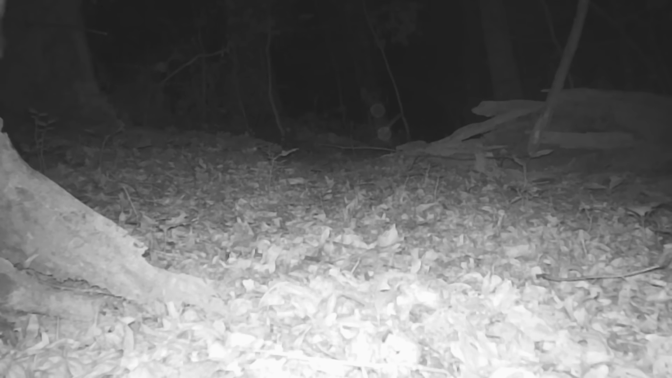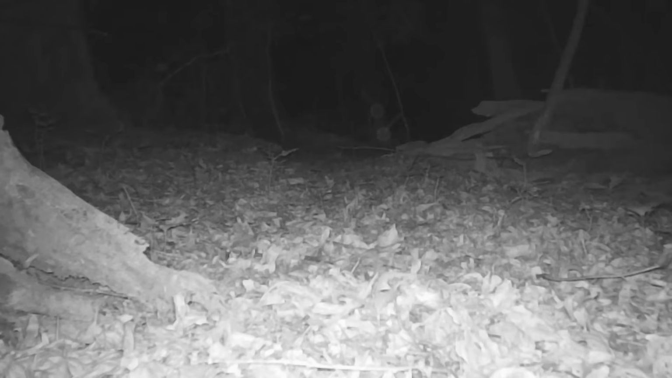Come dark, the old coons are coming out of the den tree. There's old Motel passing through. And they gotta say hi every once in a while. Curious animals, these coons. Check things out. What's new? And move on.